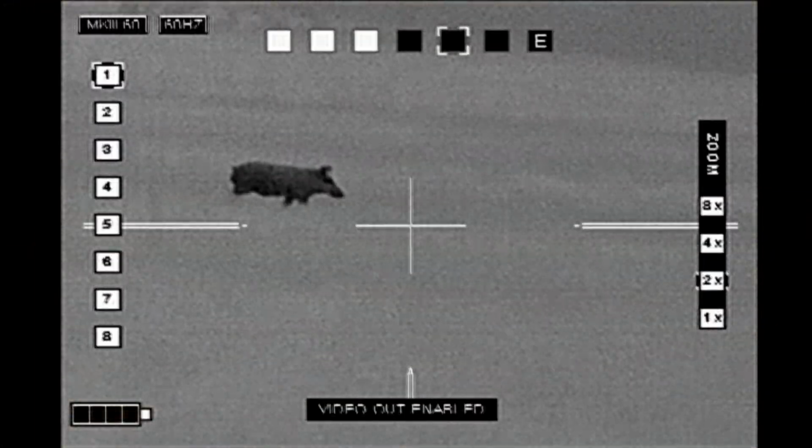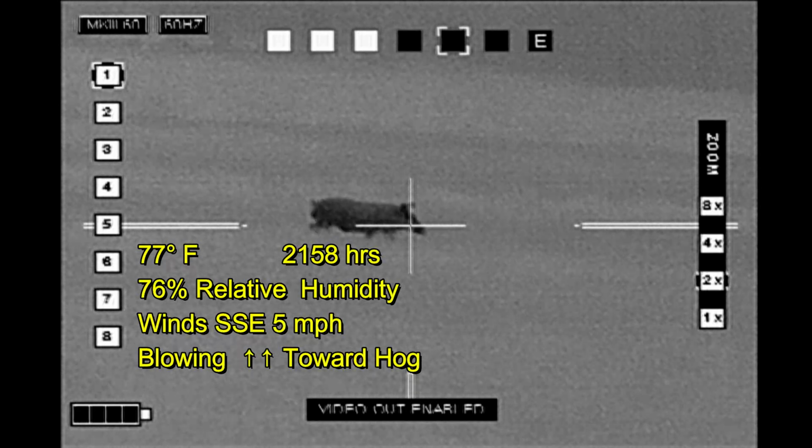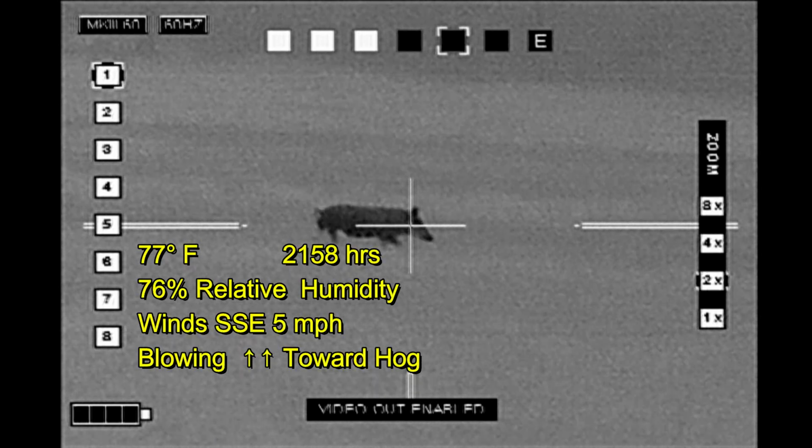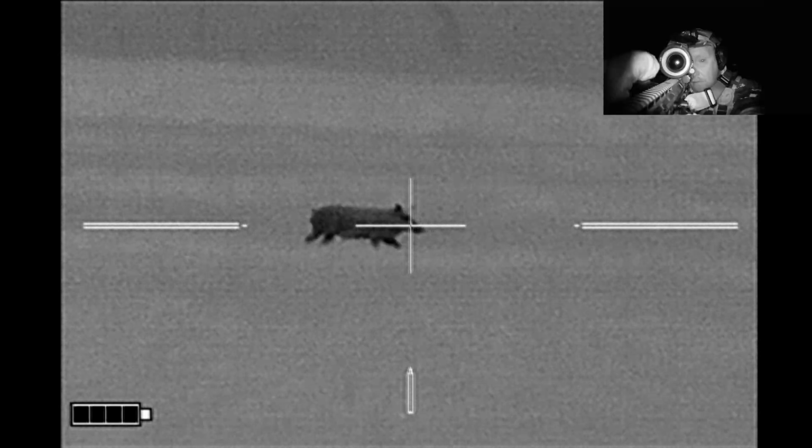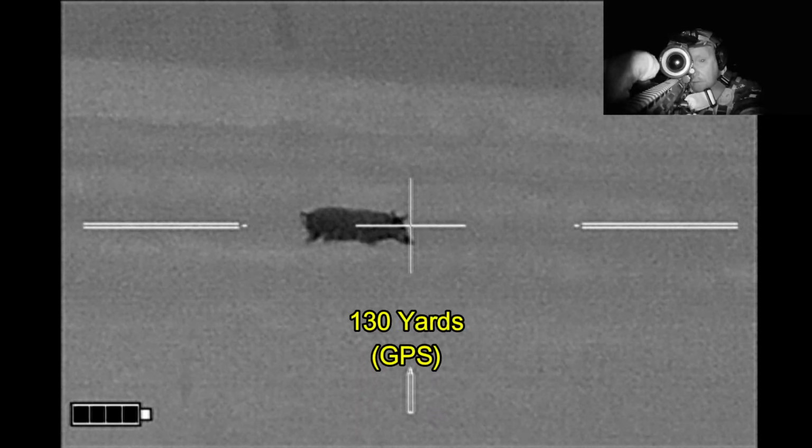I went hunting up in North Texas and had been on the property for a couple of hours when I spied this hog coming in from my north side, which is downwind of me, which was a surprise. I did not expect a hog from this direction, so I went ahead.